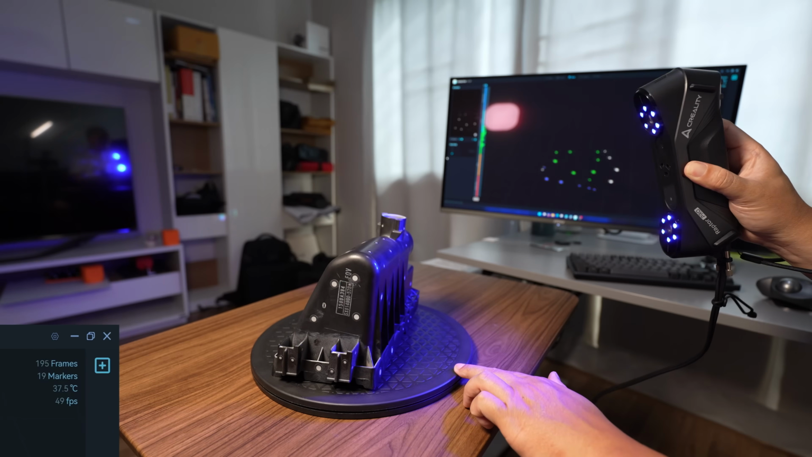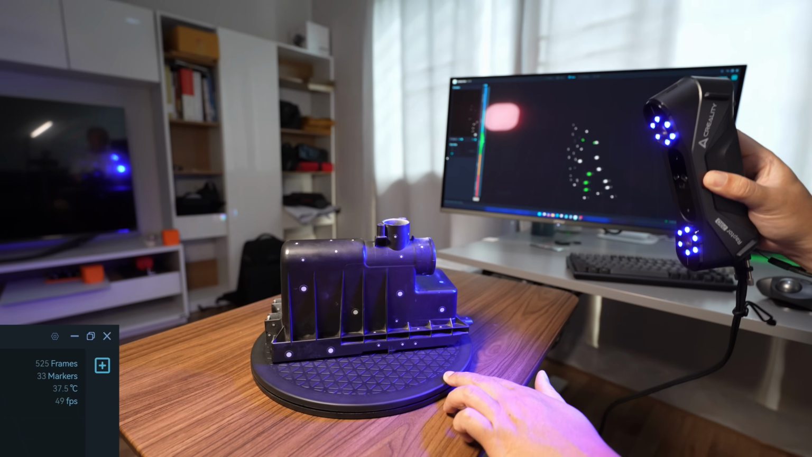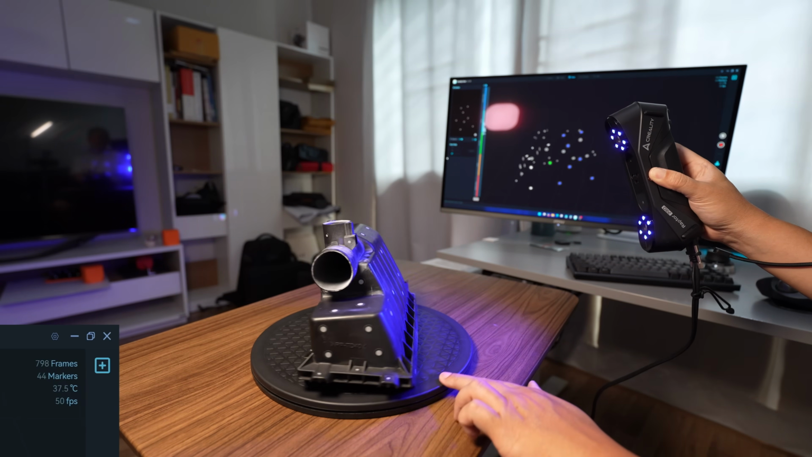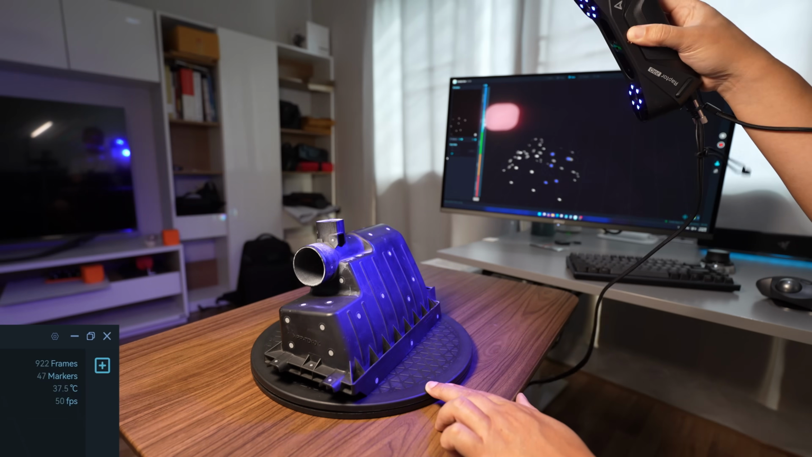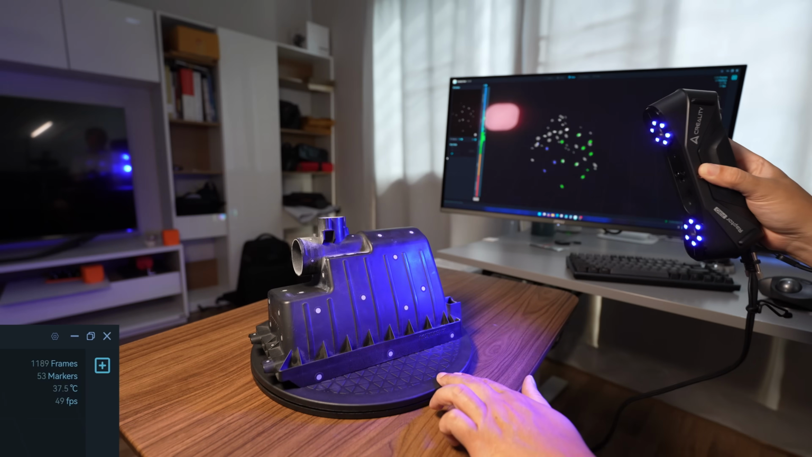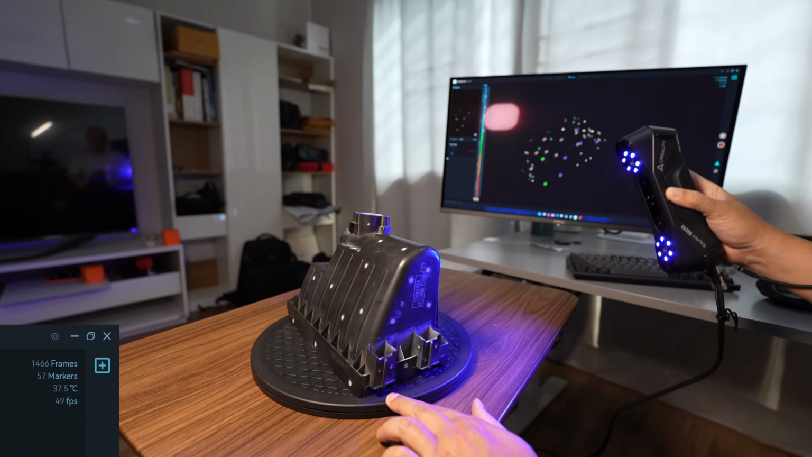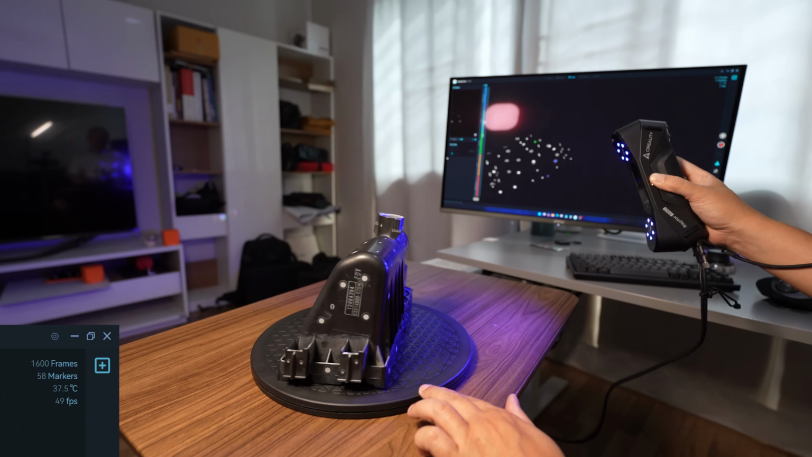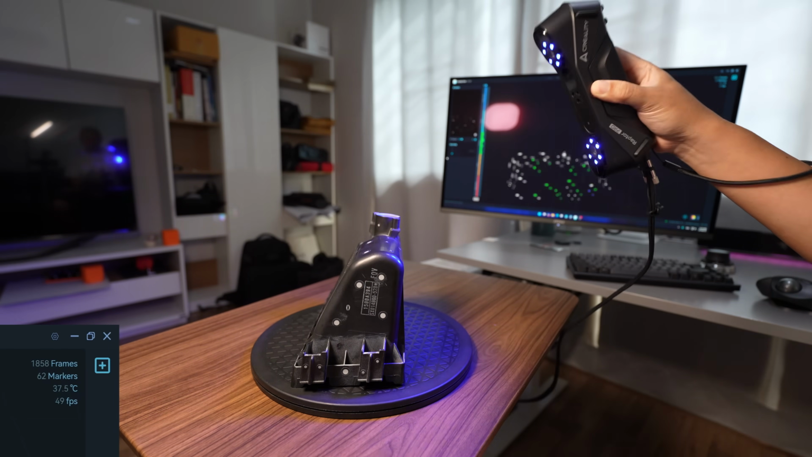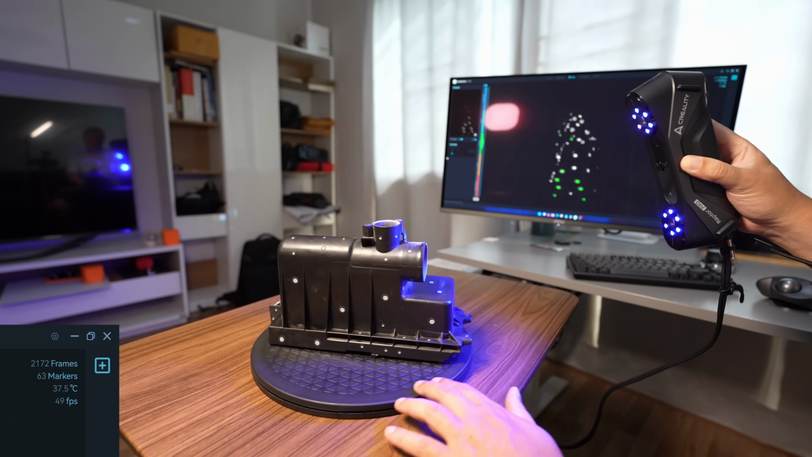On the upper right corner, you will see the number of markers. Now I have 57 markers scanned, and the location is registered. So here, let's move fast. See here, it's fast because it uses a graphics card, an NVIDIA graphics card.